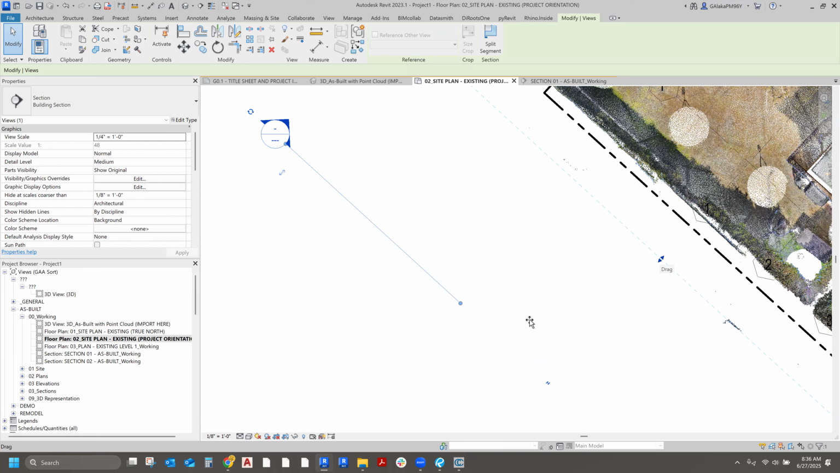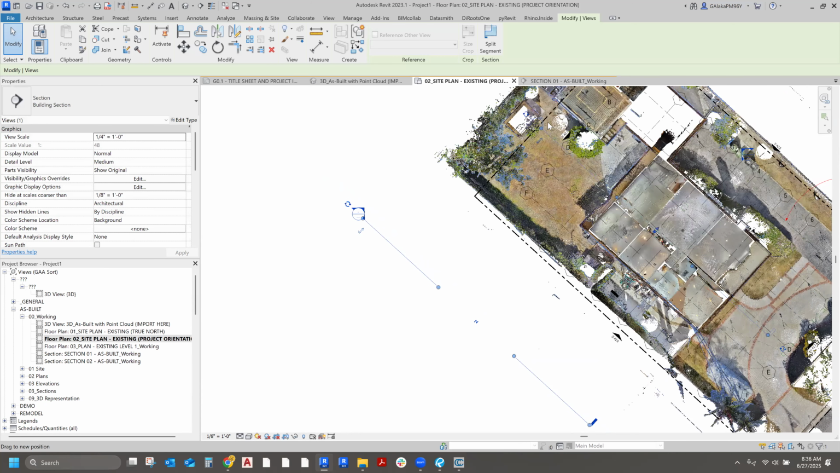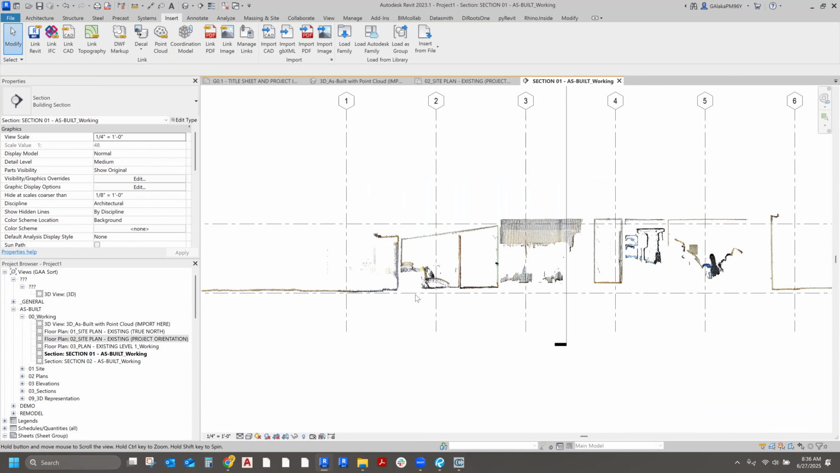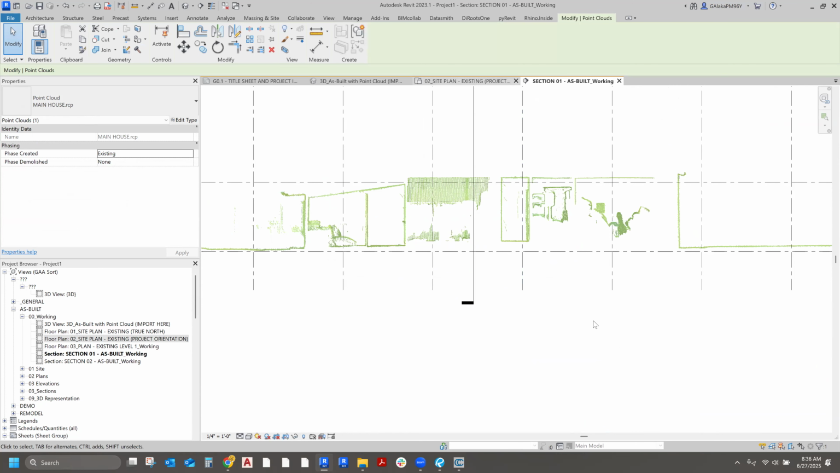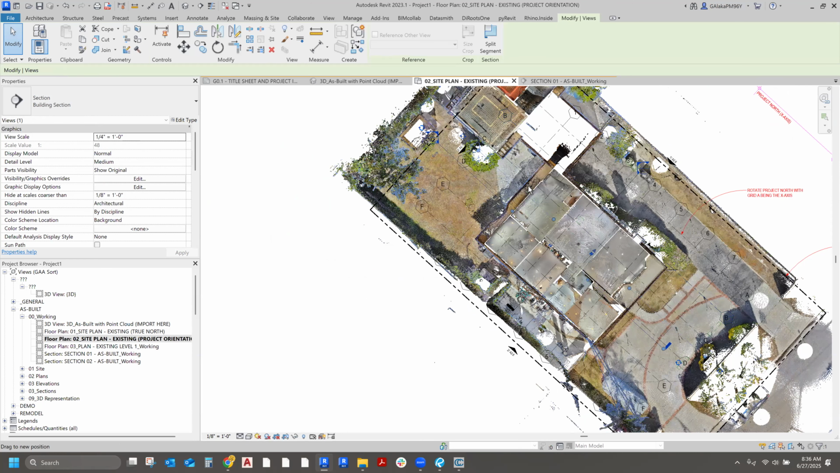However, since I want to see just a little slice of my point cloud, I make this extremely thin. So when I go to my view, I'm looking at a very thin slice of that point cloud, which helps me determine things. Let me move this to a different spot. I'm going to put this right here so I can figure out the levels of the house.